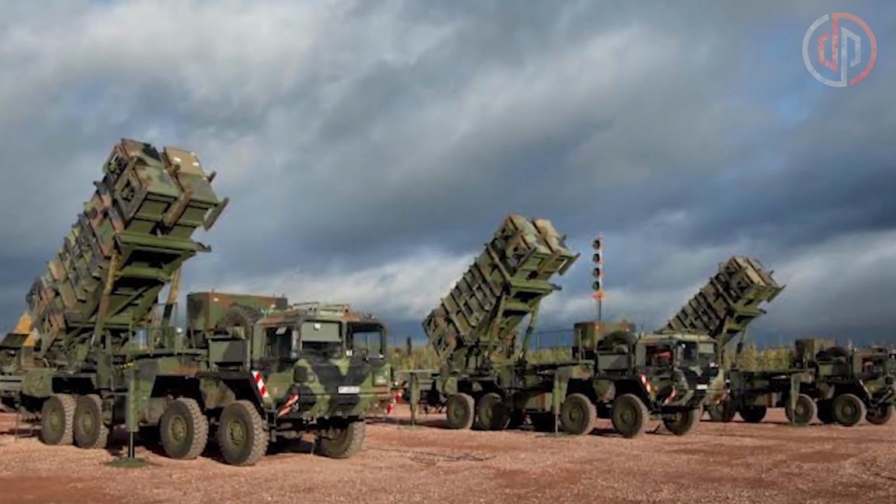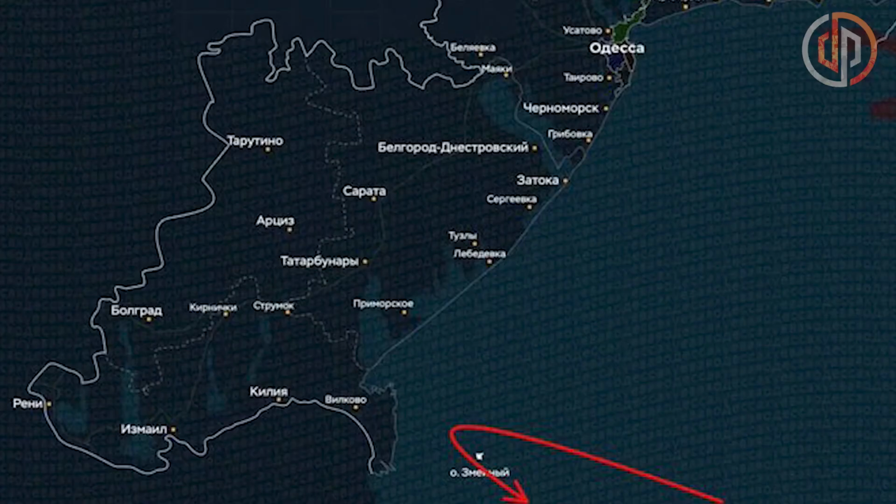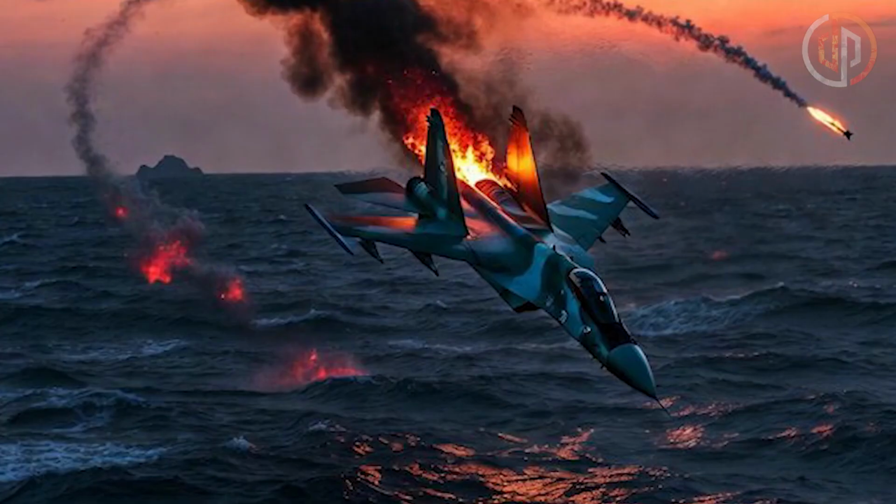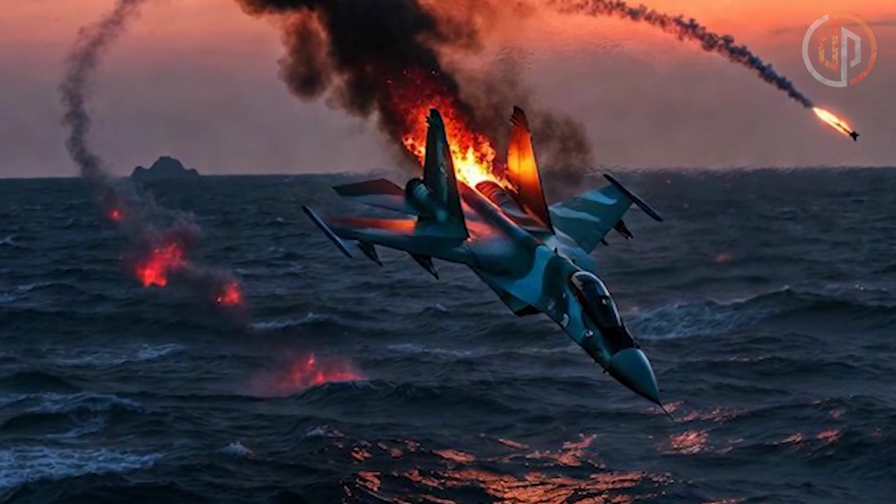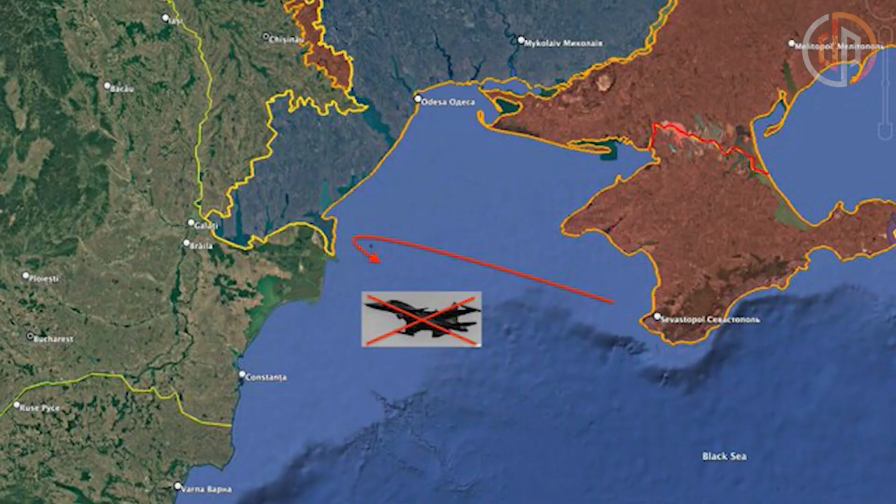Ukrainians in the Black Sea region and Odessa are top-notch, so a non-stealth attack aircraft like the Su-34 has no real chance of getting in, attacking, and getting out safely unless the defenses have been suppressed or it uses long-range weapons. Once detected, especially near the coast, the chances of evasion are extremely low. This points to deeper problems than just planning.